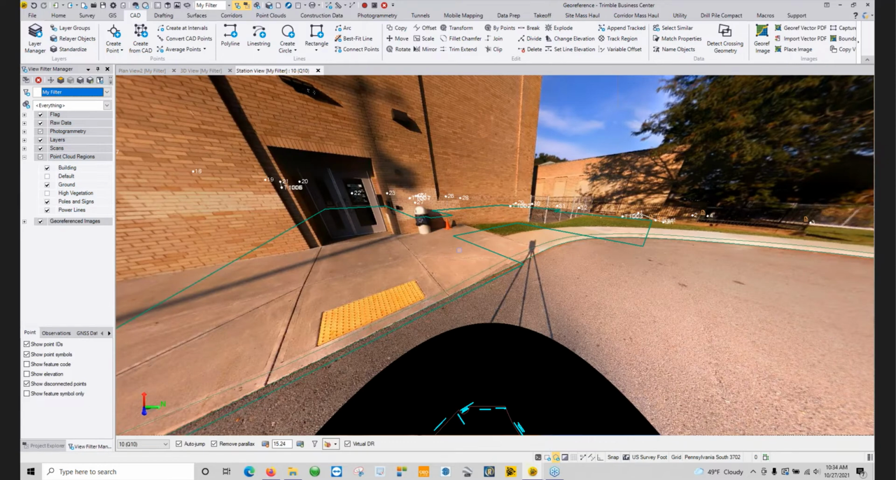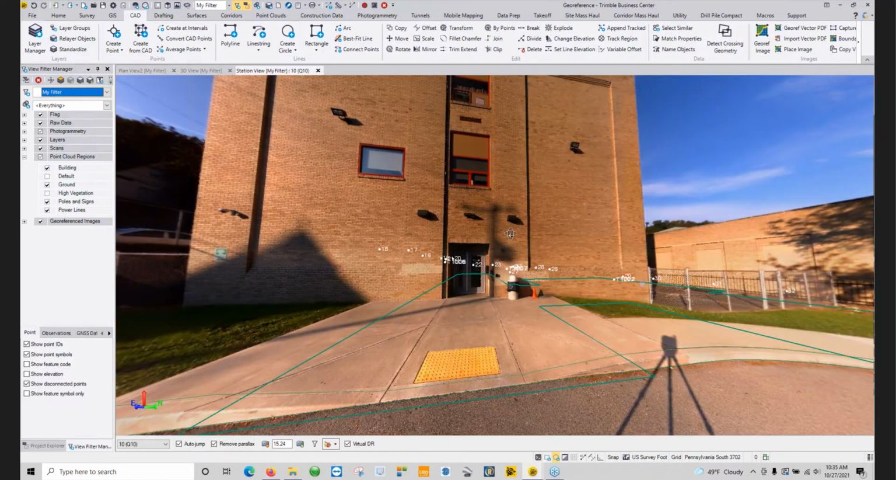So we can do it manually, just looking at the point cloud, we can do it automatically through the automatic extraction, or we can do it using virtual DR and drawing lines in that way. Virtual DR also comes in handy inside your station view for generating points.